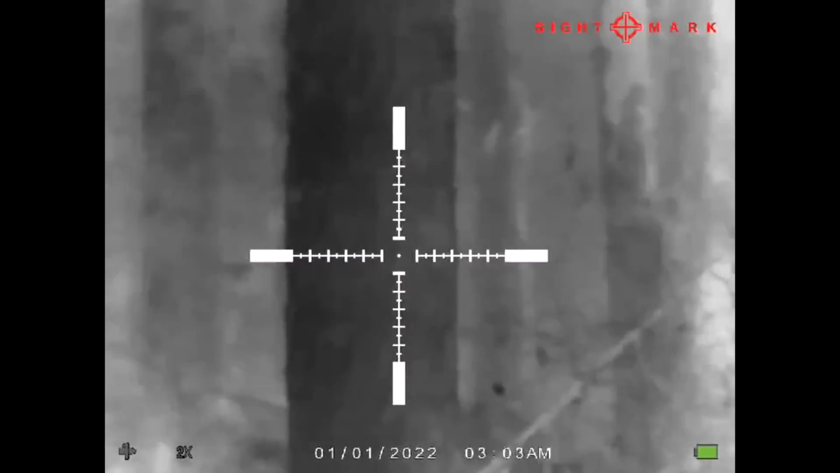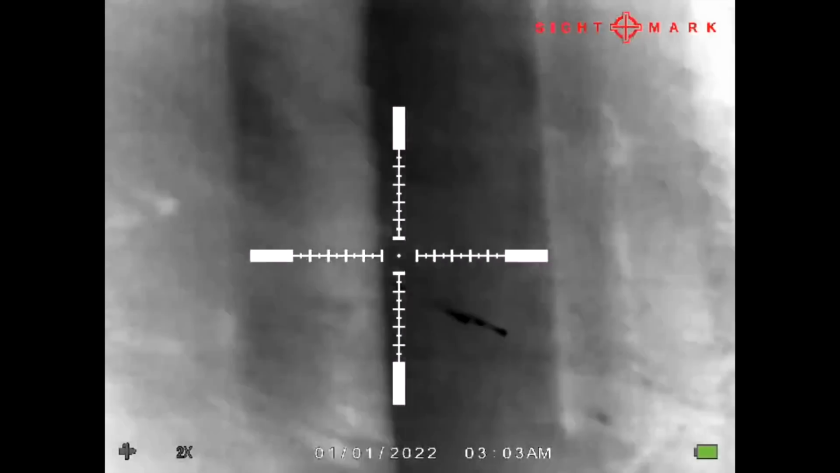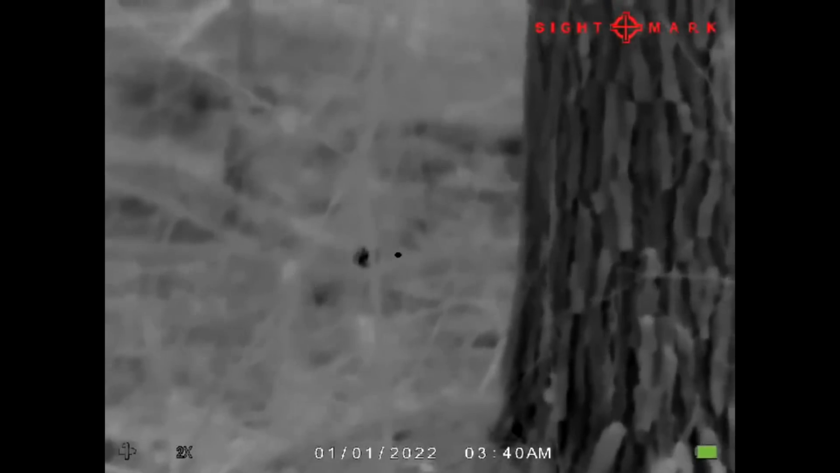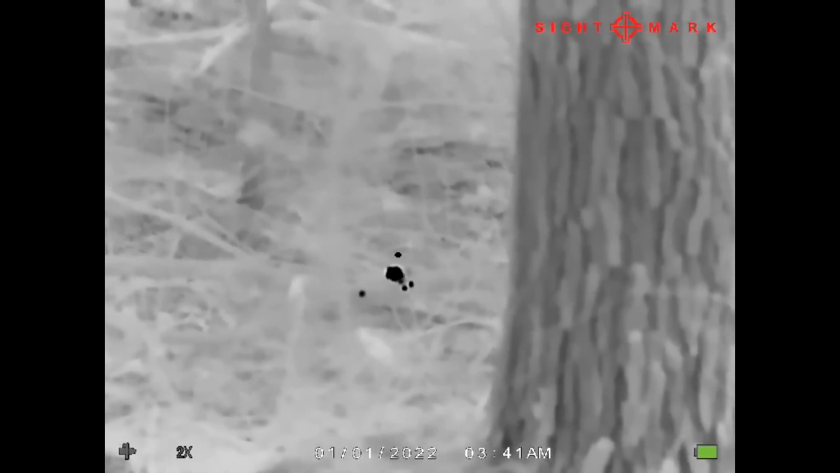Big tree right there. Let's see. Oh yeah, that looks good. Sweet. So a 9mm bullet leaves a lot of heat when it hits. That's pretty cool. The coolest thing we've done with this so far is shot mice with the .22.